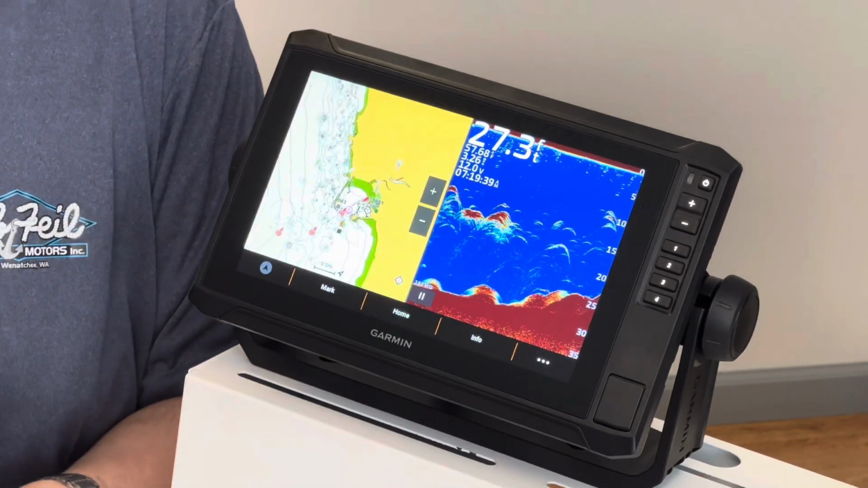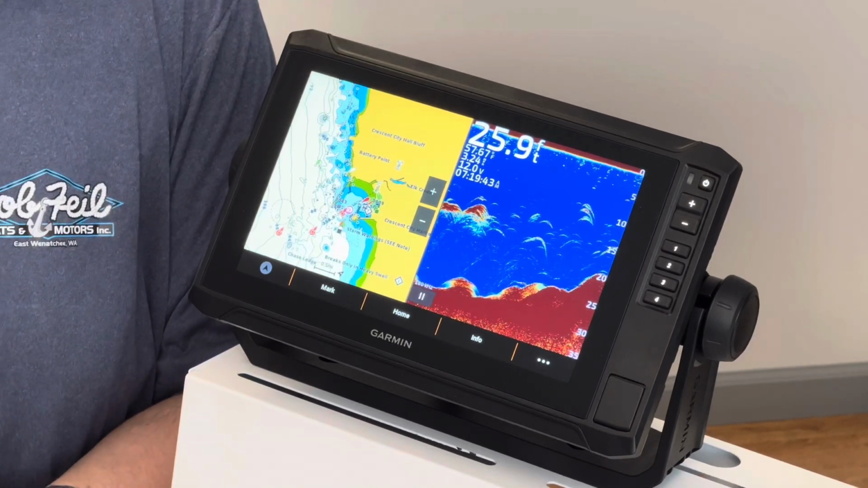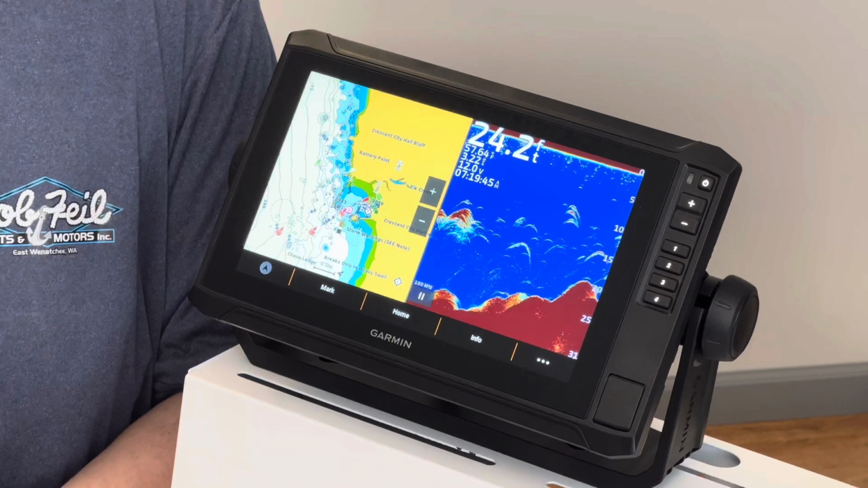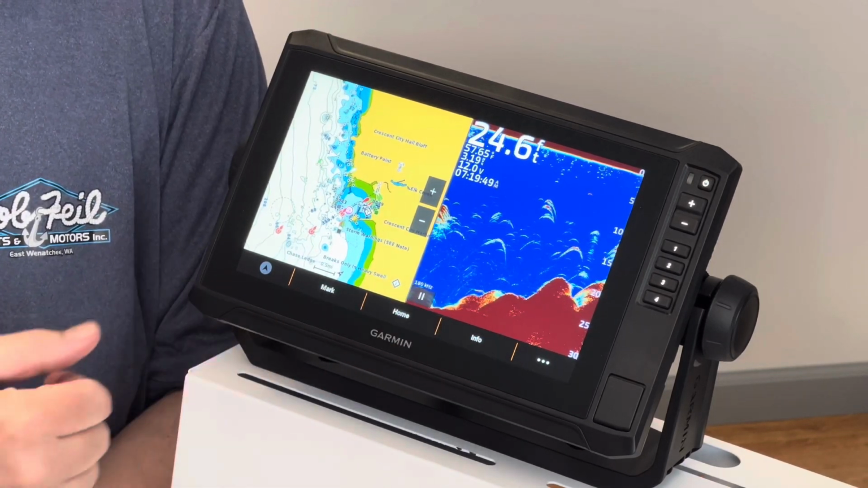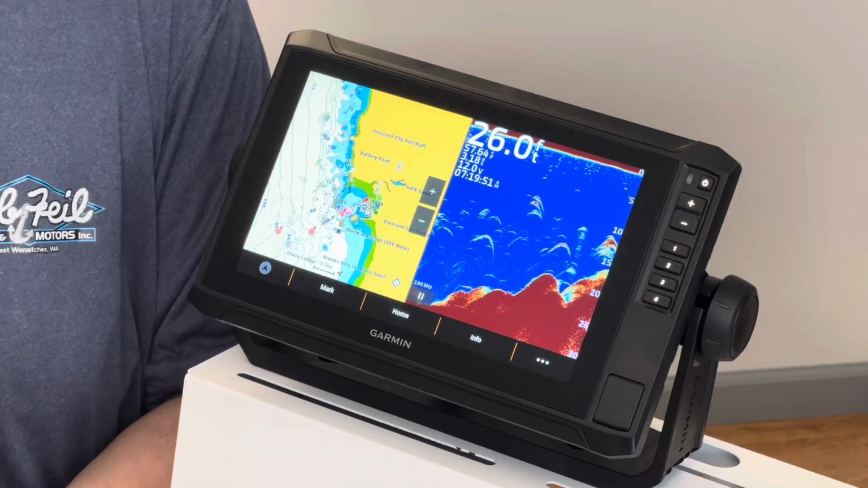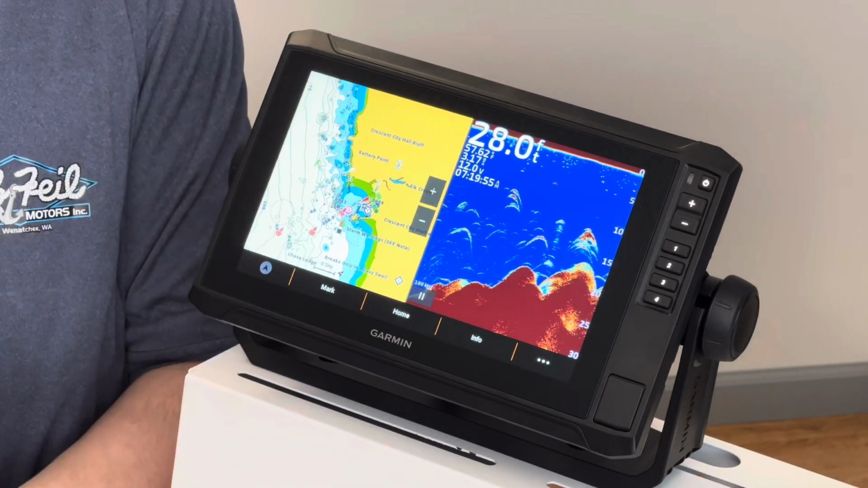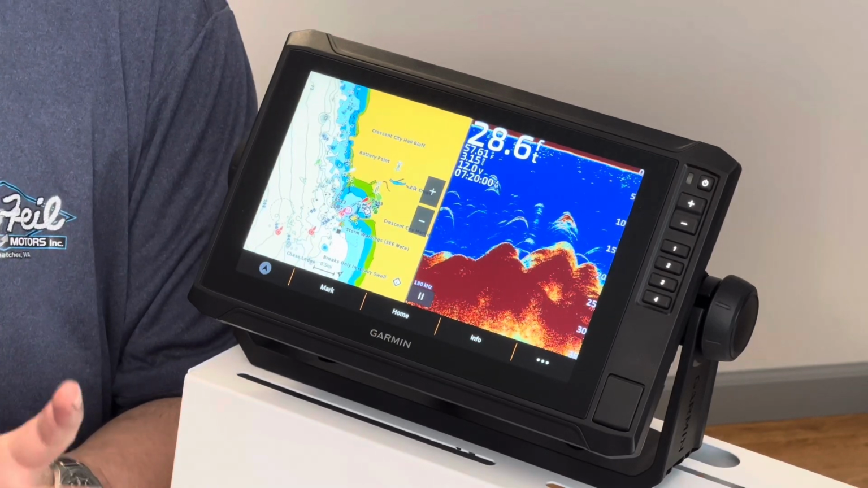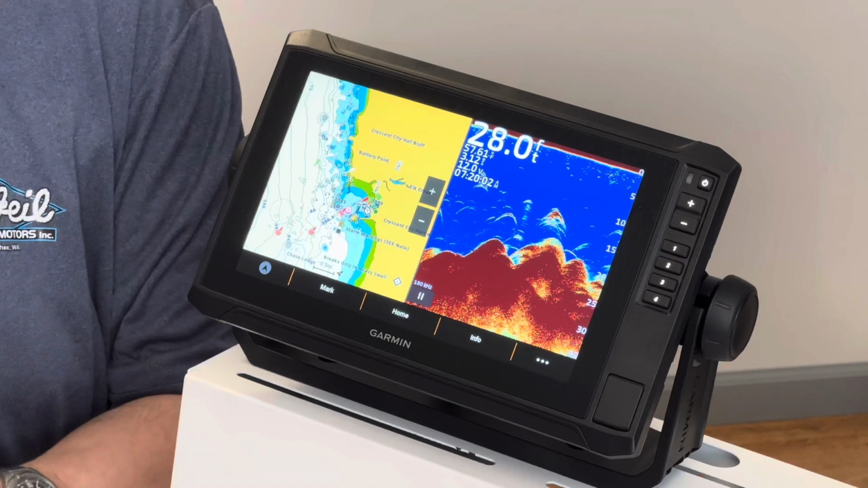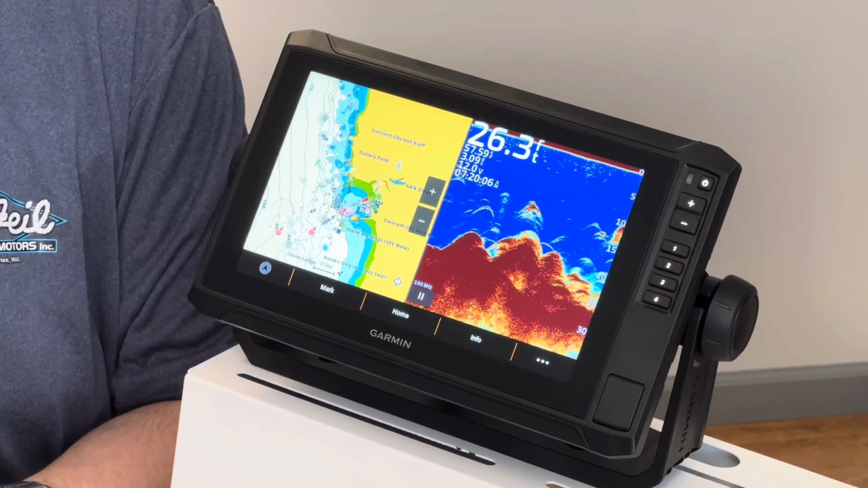This is probably the most common screen that you will use out there on the water because it shows you, again, the map of where you want to be or go and any obstructions, and of course it gives you your bottom information. The nice part about these Garmins is when we talk about the map, it is preloaded in there. So what that means to you is that you don't have to buy any additional map card generally for most bodies of water.